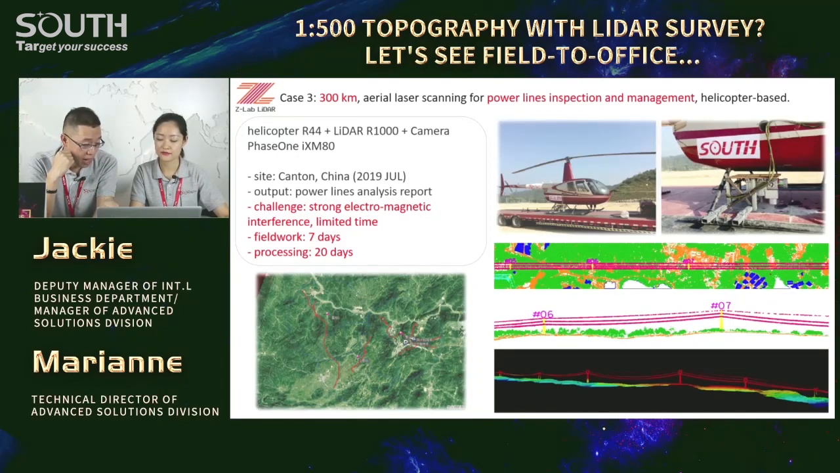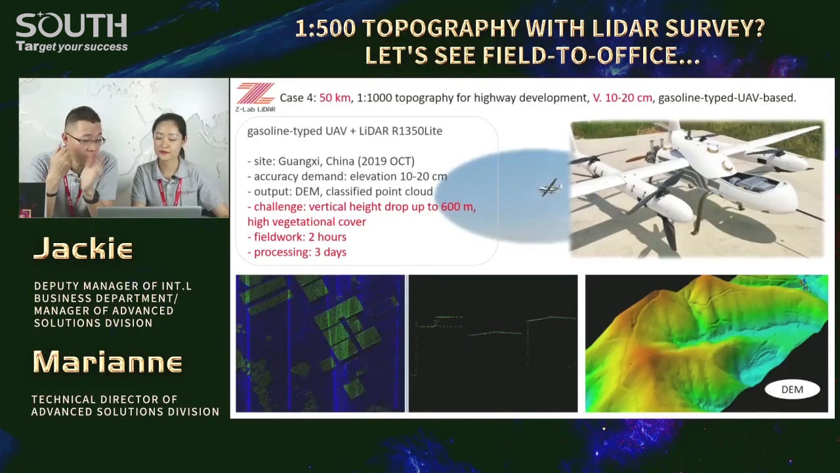Then we have another topography job for a 50 kilometer highway development. Within just 2 hours, we accomplished the data capture. Wow, speedy. So that's a VTOL fixed wing? Yep, a large one with longer endurance, 4 to 6 hours. Gasoline type, not battery type.